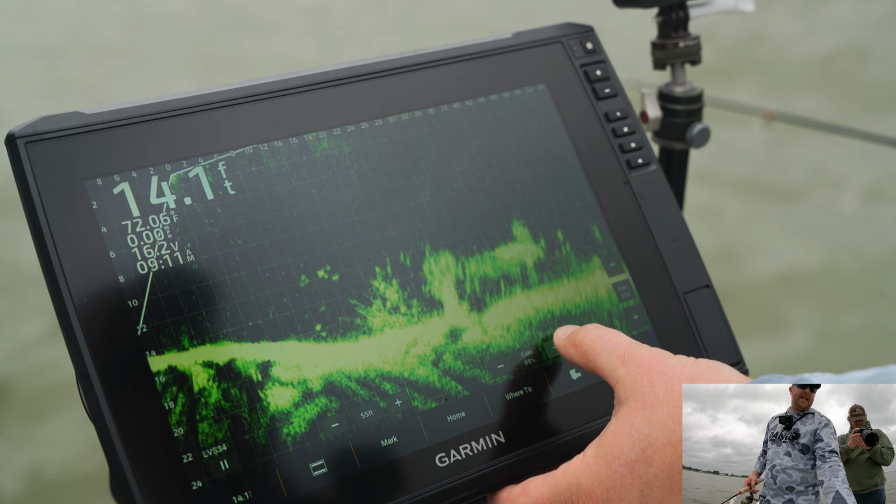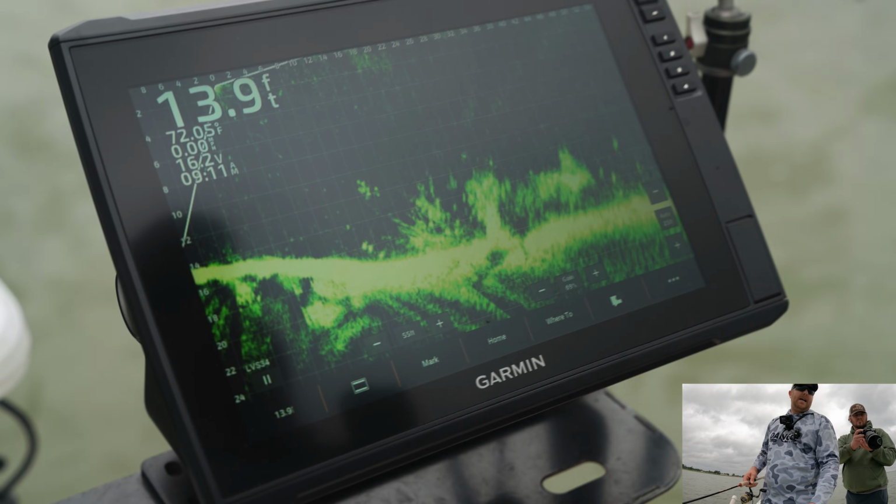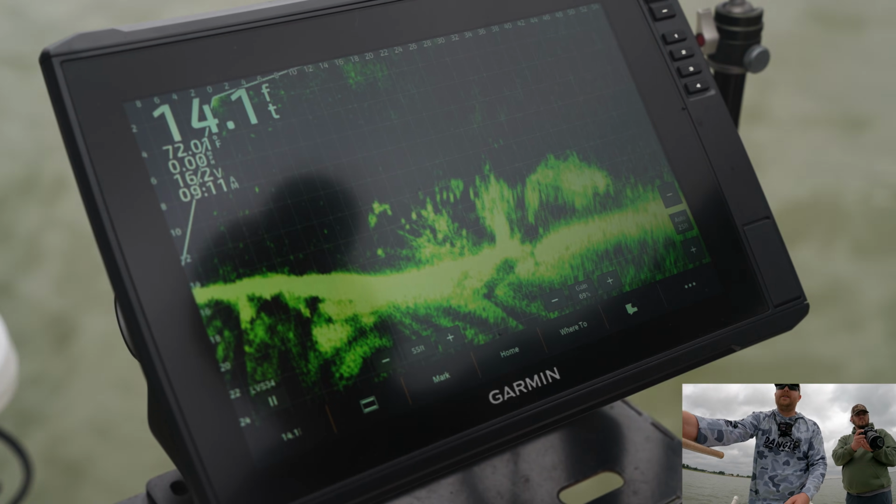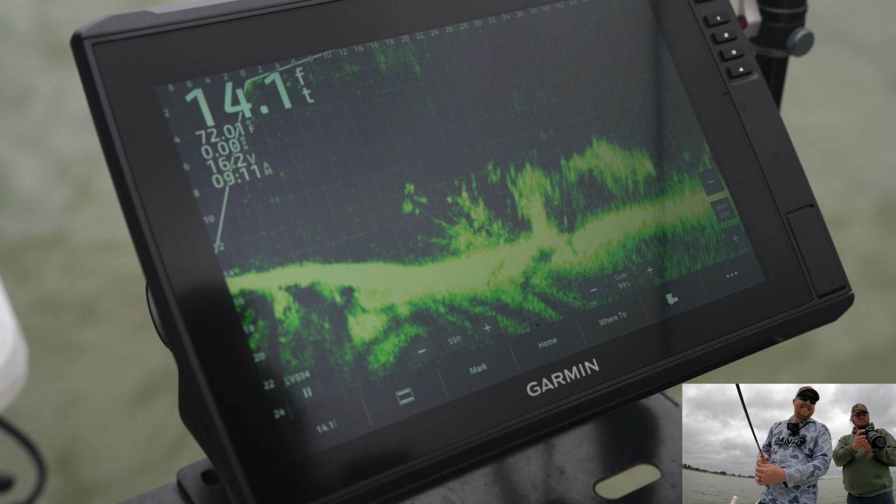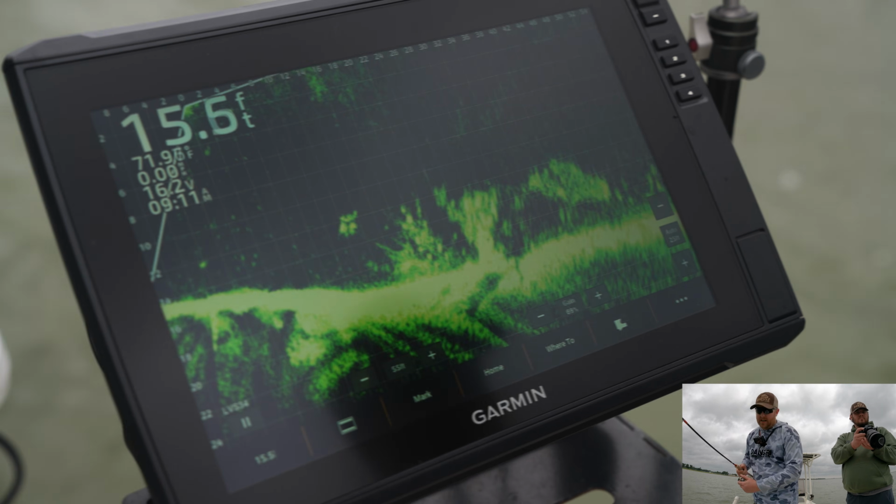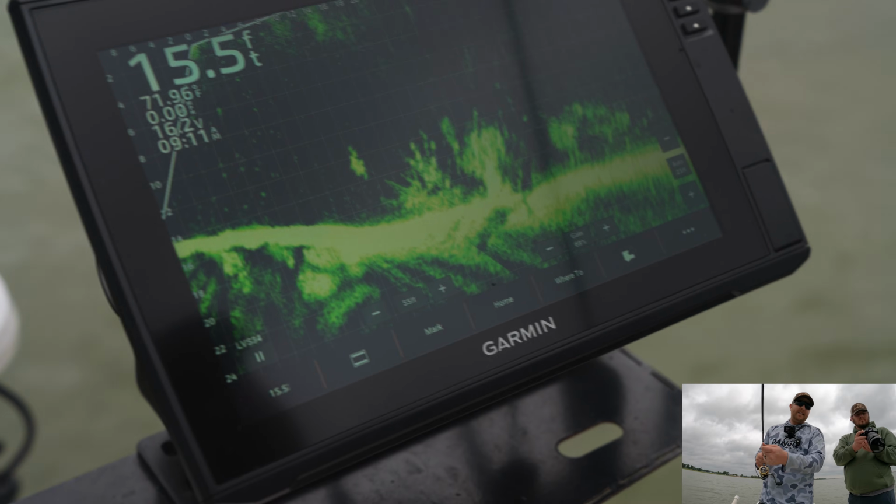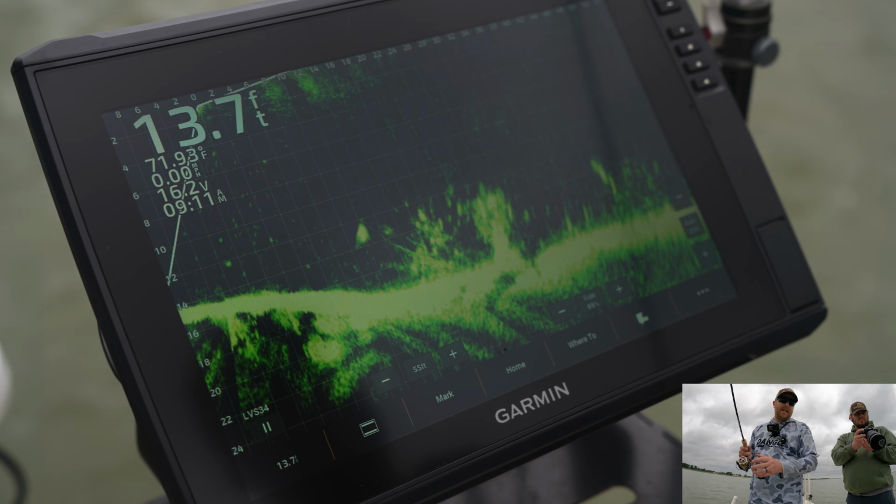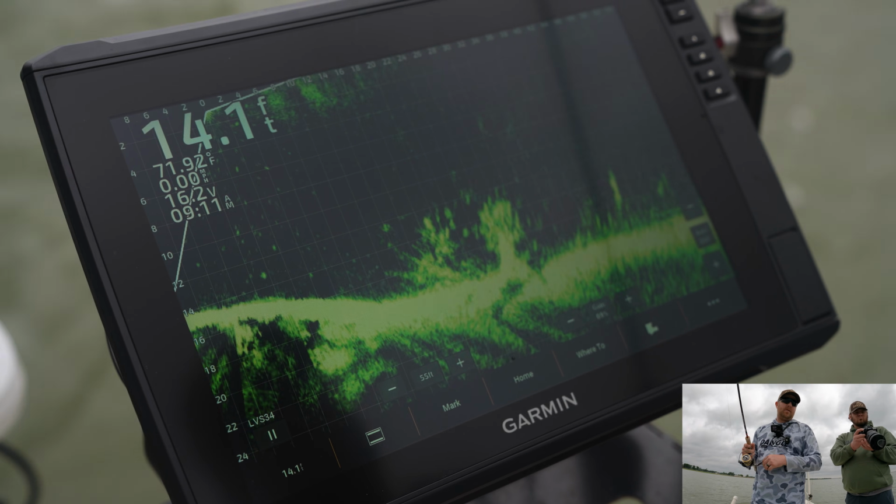So what I'll do is I'll play with the gain a little bit, mess with that a little bit, and you just gotta figure out what works for you on your body of water for the clarity that you're most comfortable with. Now, is this the absolute best picture that we can have? No, it's not, but I'm not interested in that right now. I'm interested in catching fish in this wind before we get blowed out of here. At the end of the day, if you wanna adjust some stuff, you can, or you can stop and fix it now. It's totally up to you, but let's go over these fish right here.